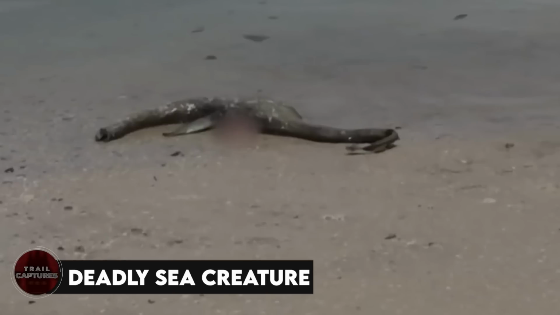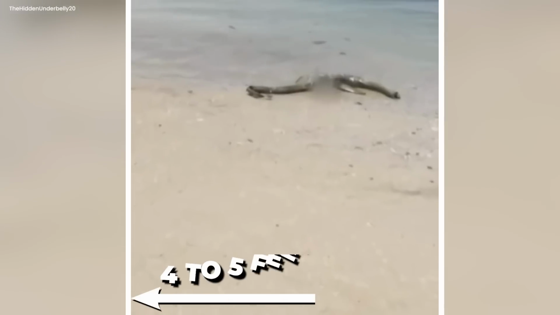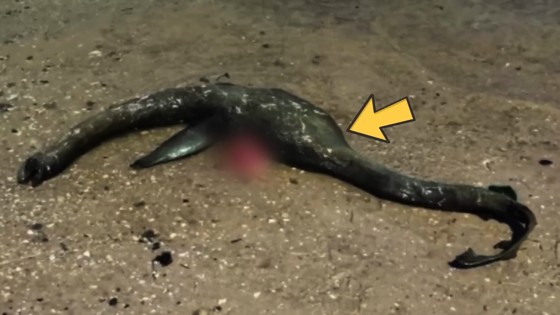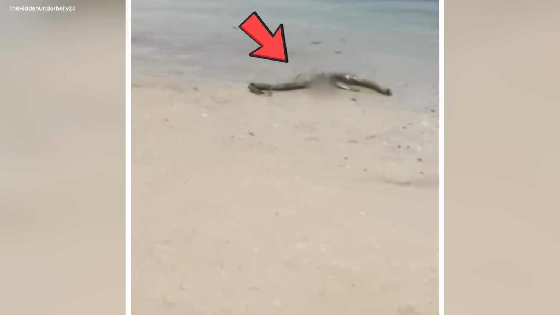Deadly sea creature. Once on a quiet sand, there was a big ocean creature lying there, not moving at all. It was 4 to 5 feet long, like a giant from the ocean that had come to the shore and stopped living. Its shiny scales sparkled in the sunlight, showing how it used to live happily under the waves.